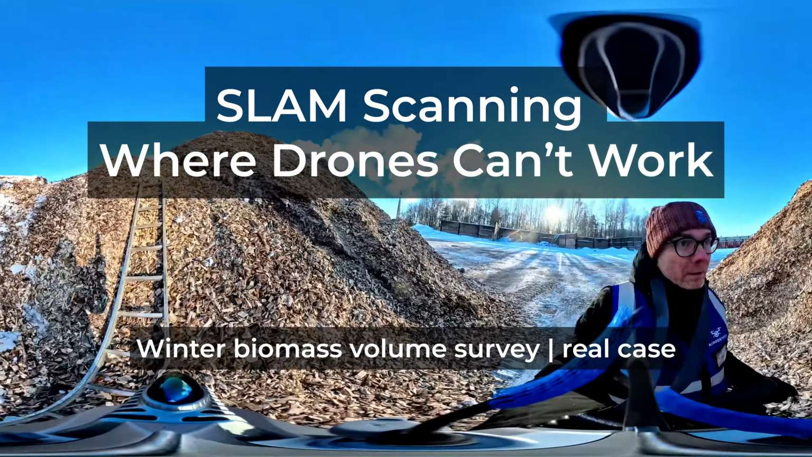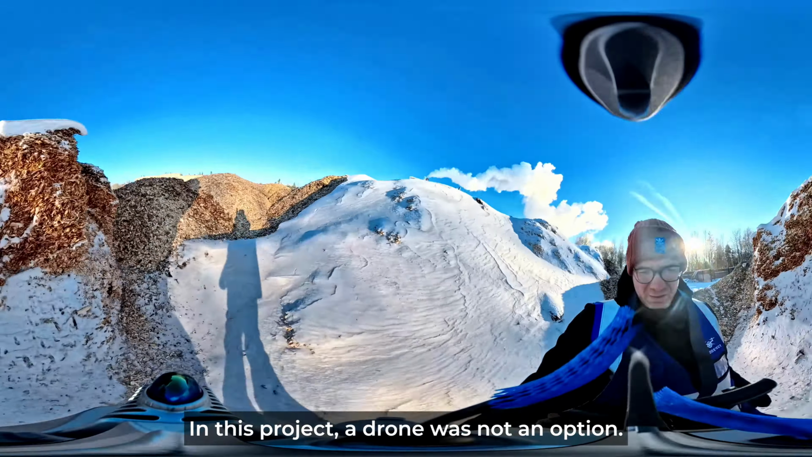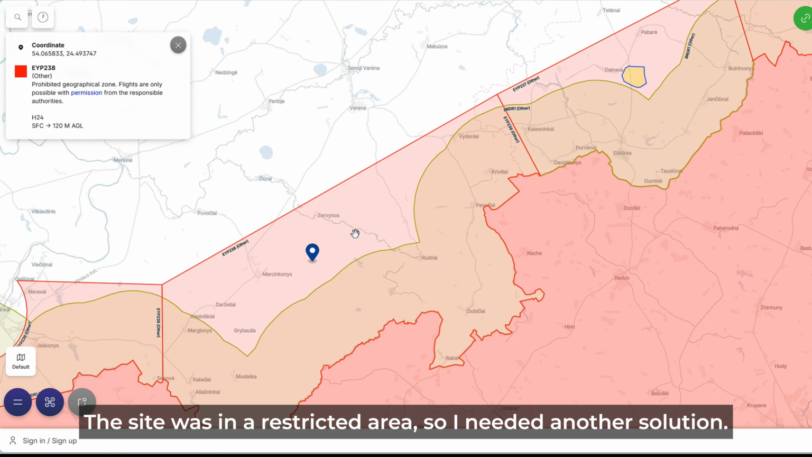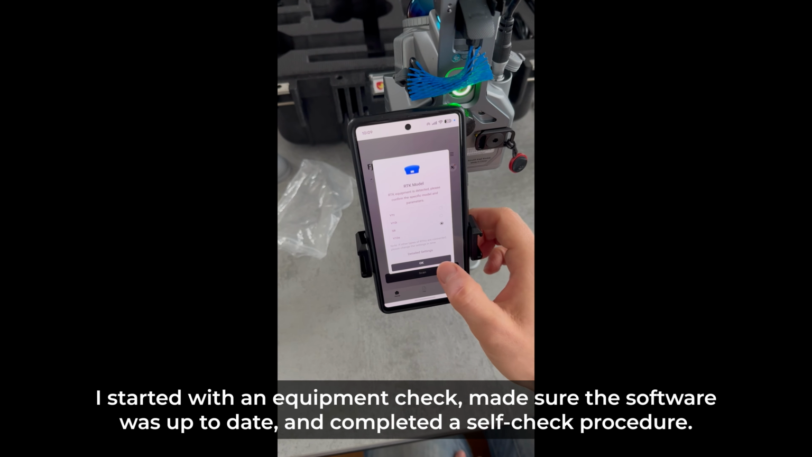It's summer now, but let's take a quick trip back to winter. In this project, a drone was not an option. The site was in a restricted area for drones, so I needed another solution. I scanned the site with the FJD Trion P2 scanner.